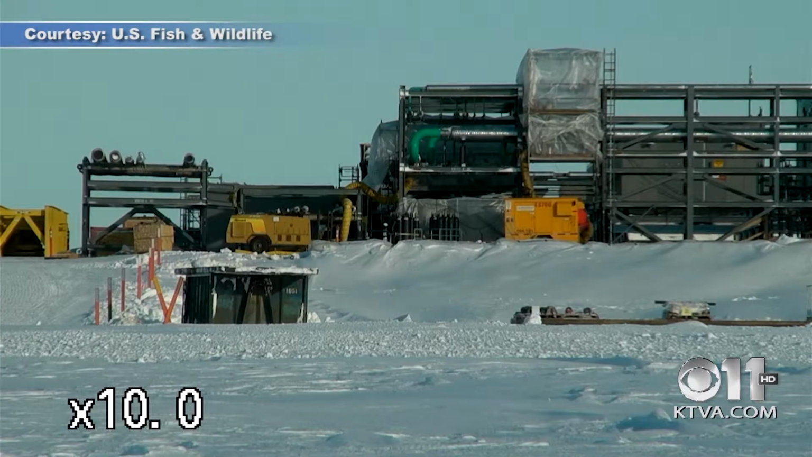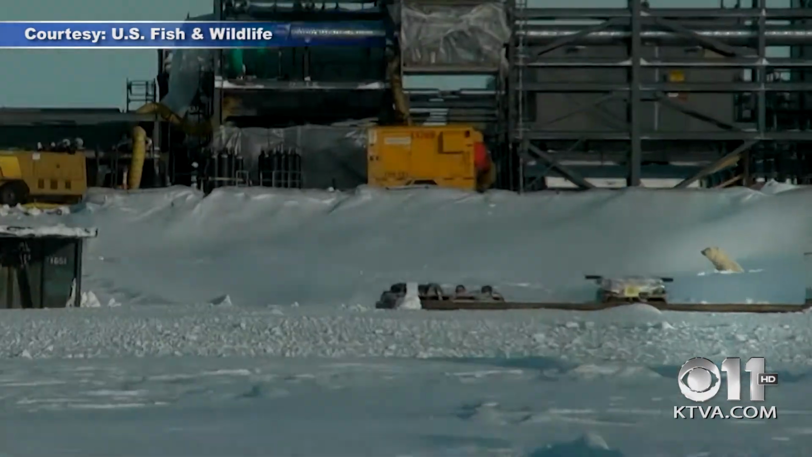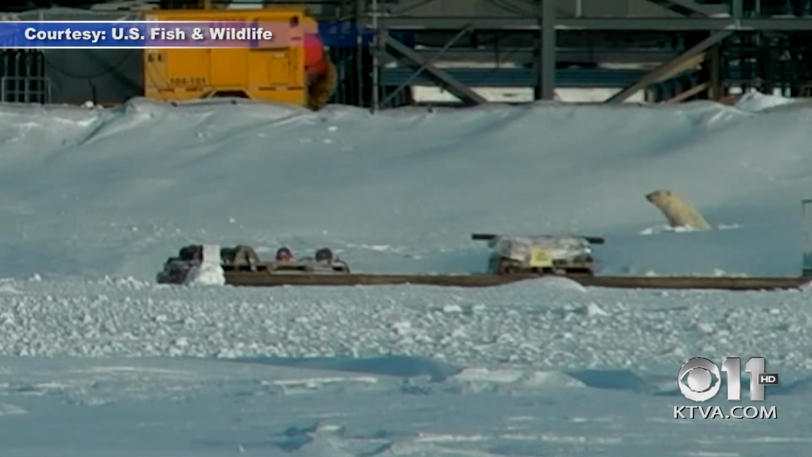And they're in full construction mode, building all this stuff, and there's a bear. And that's when things get interesting. This is Spy Island. In 2011, oil company Eni had just finished an ice road to its new drilling project when this happened. A mother bear popped out of the snow with her cub.